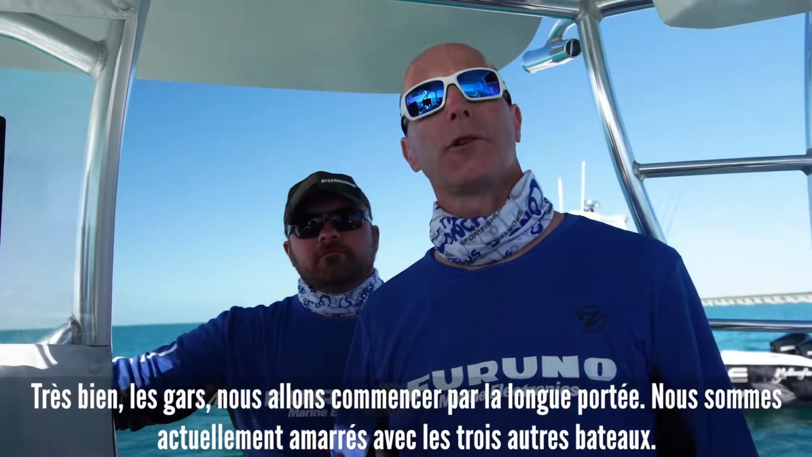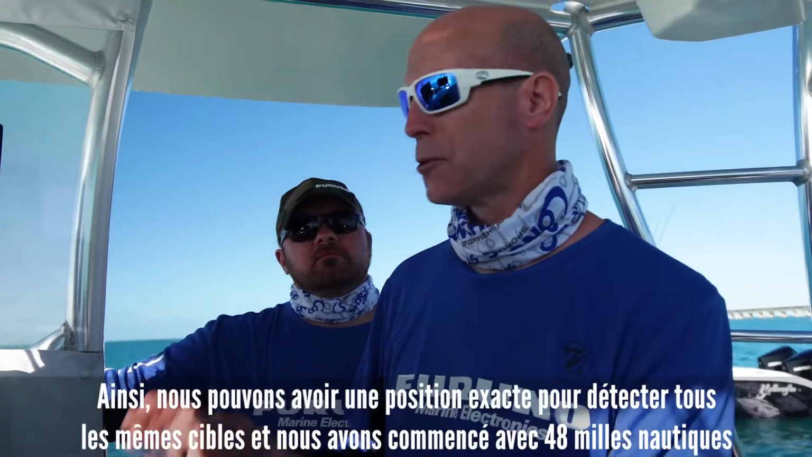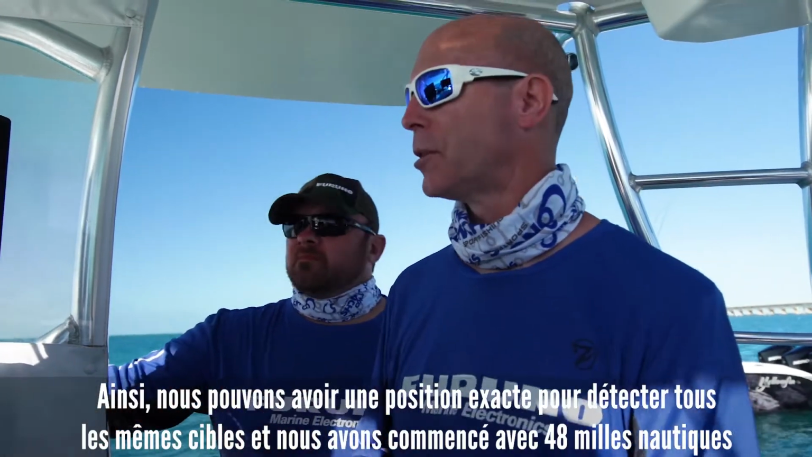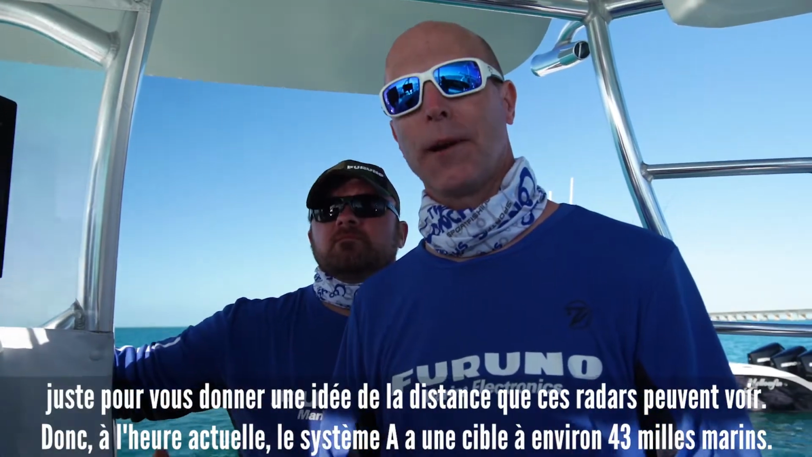All right, guys, so what we're going to start out with is long range. We're currently tied up with all the other 3 boats, so we can have an exact position to look at all the same targets. And we started out with 48 nautical miles just to give you guys an idea just how far these radars can see.